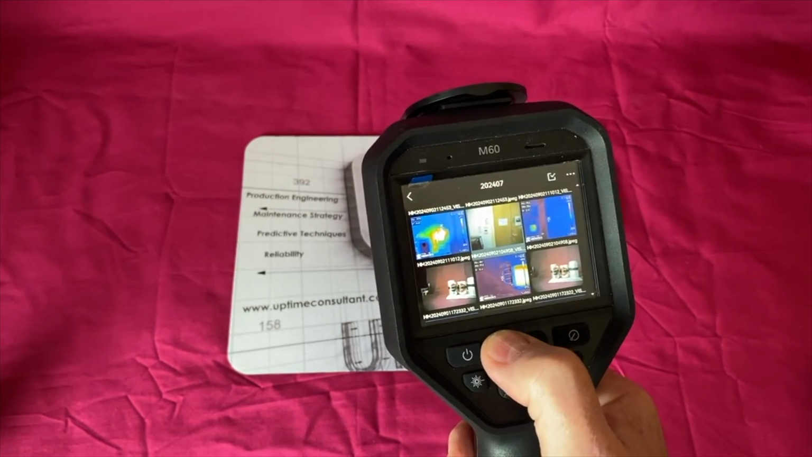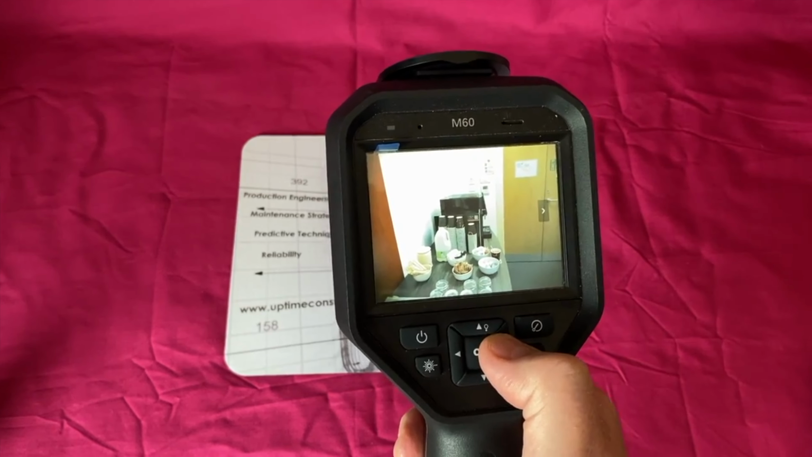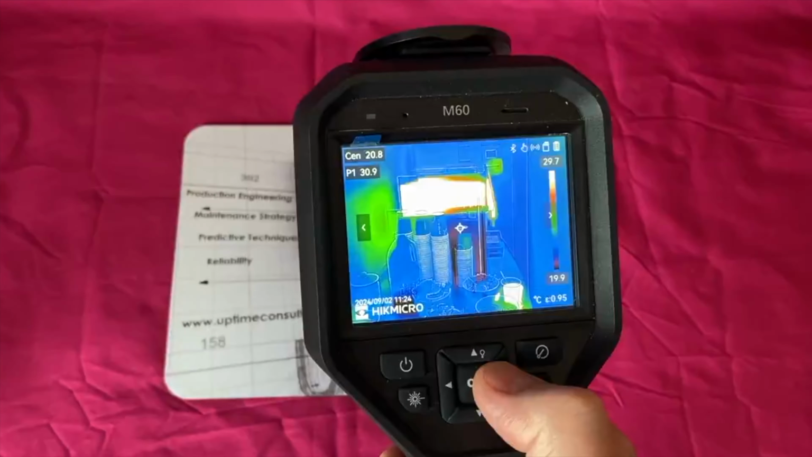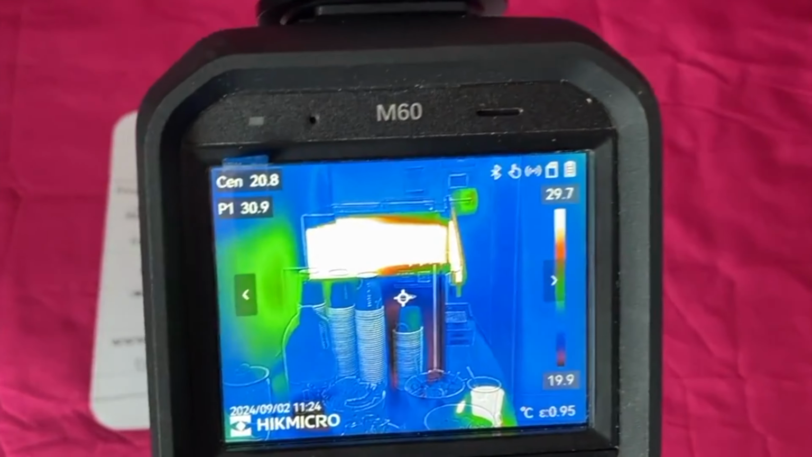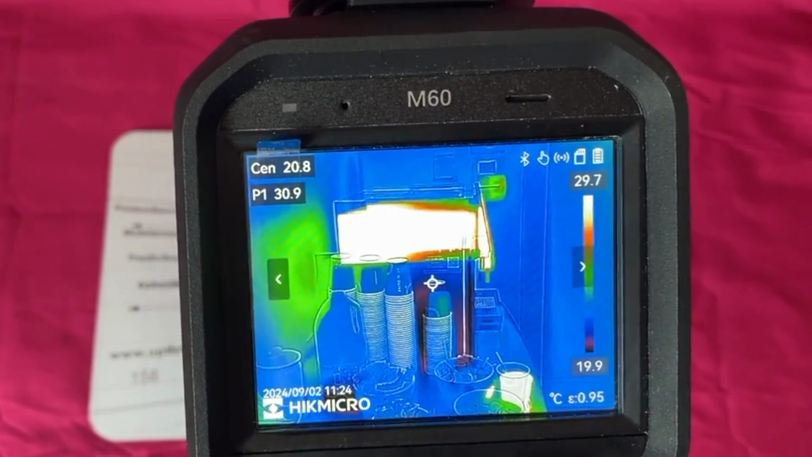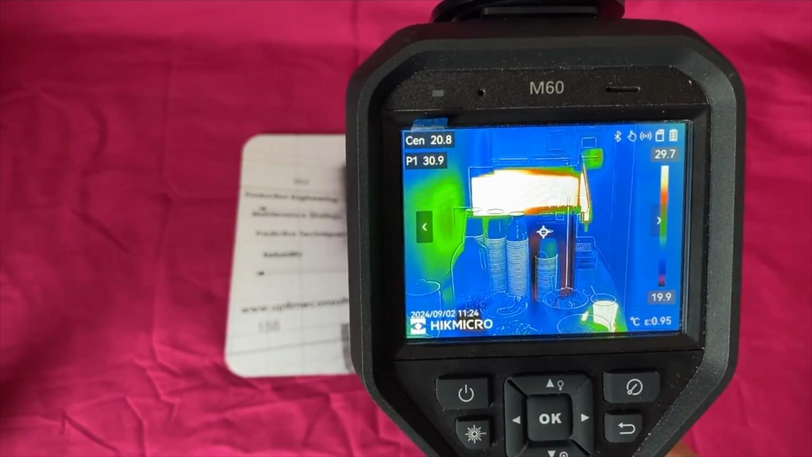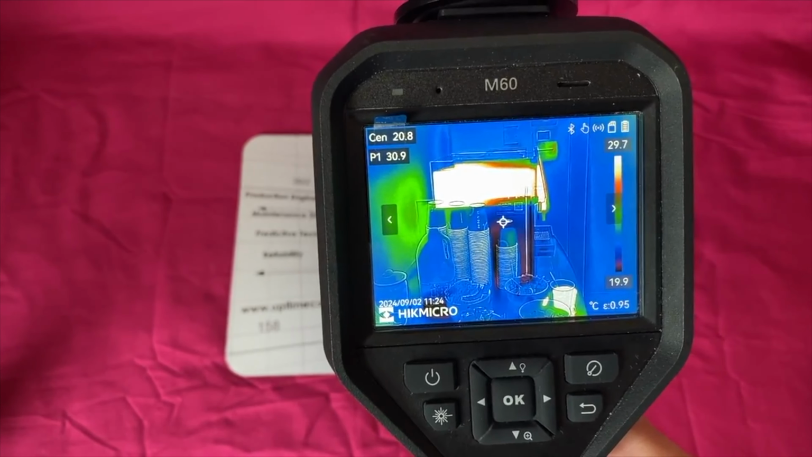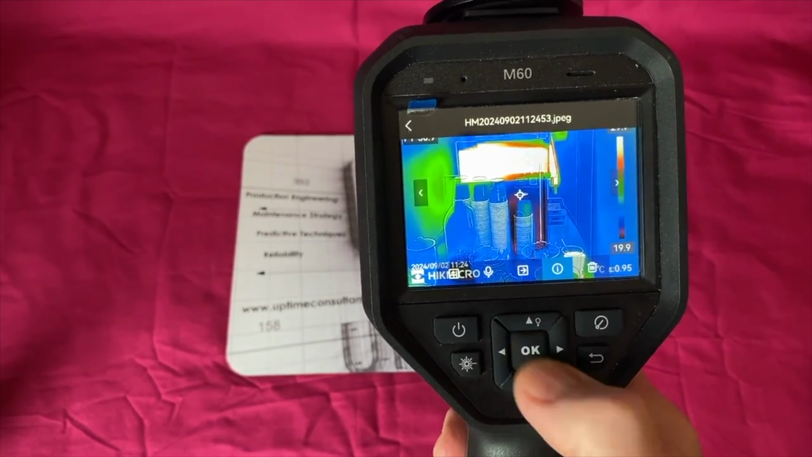The session yesterday took place in a conference room. Our only asset of interest really was this coffee making machine, because it had a hot area and a cold area. So you can see there we're about 1.5 meters away from that. We can get the whole coffee machine in there. With the M11 you can't do that. The focal range is so tight on the field of view that you can't get a decent image at a decent distance away.